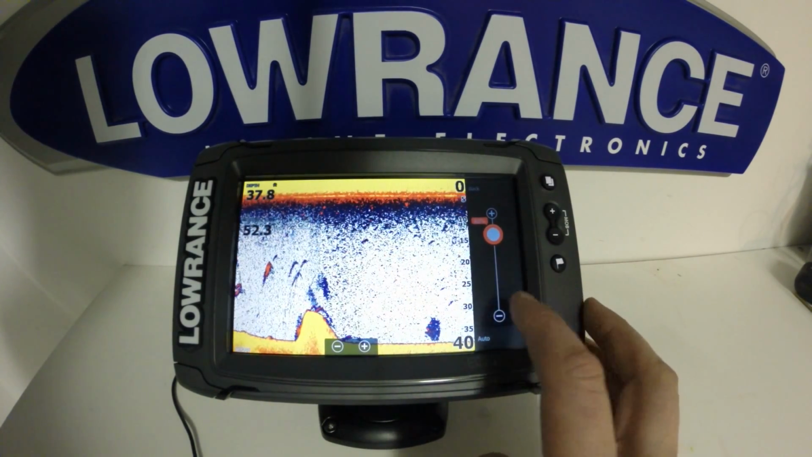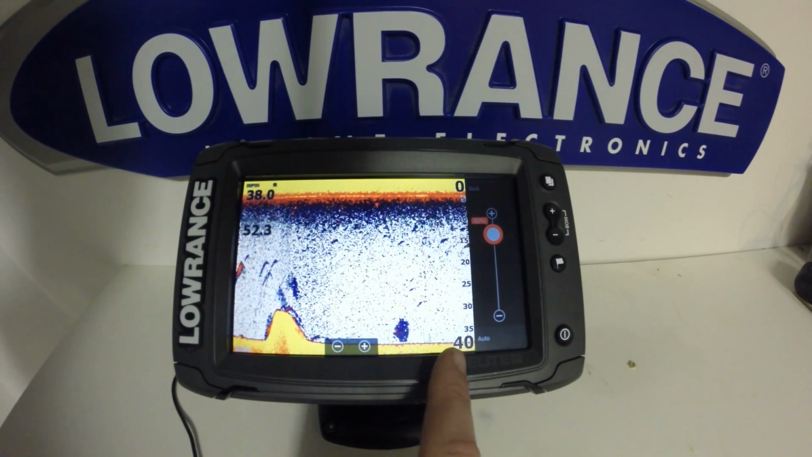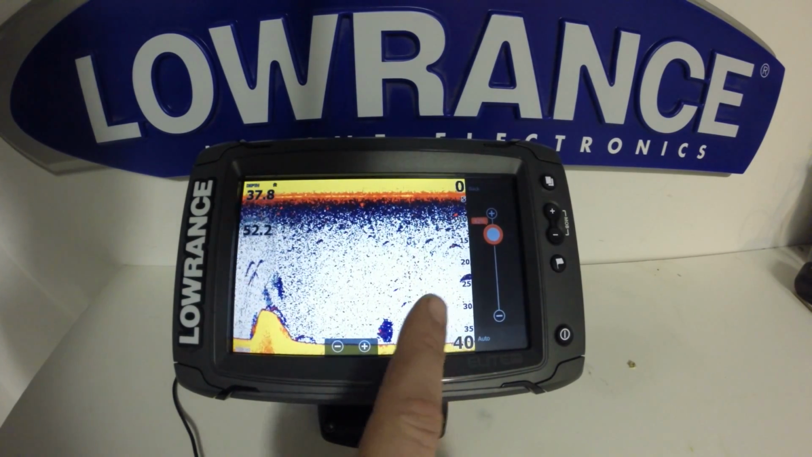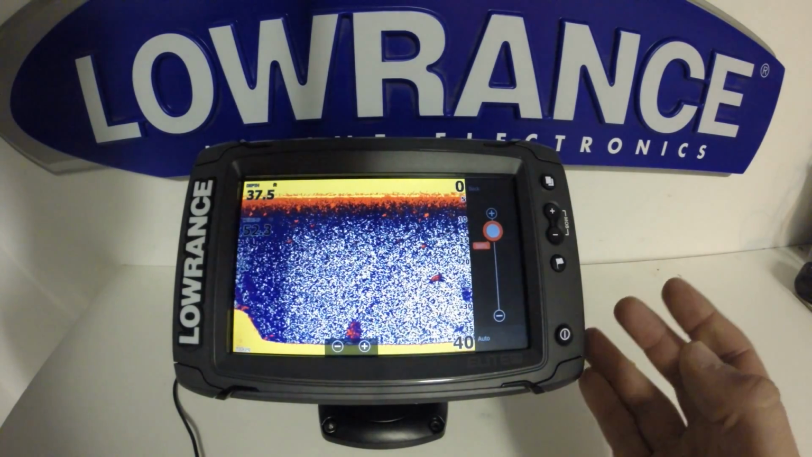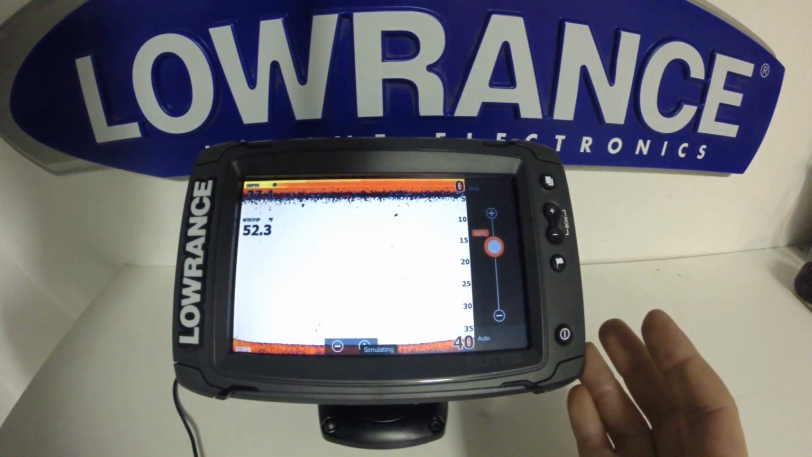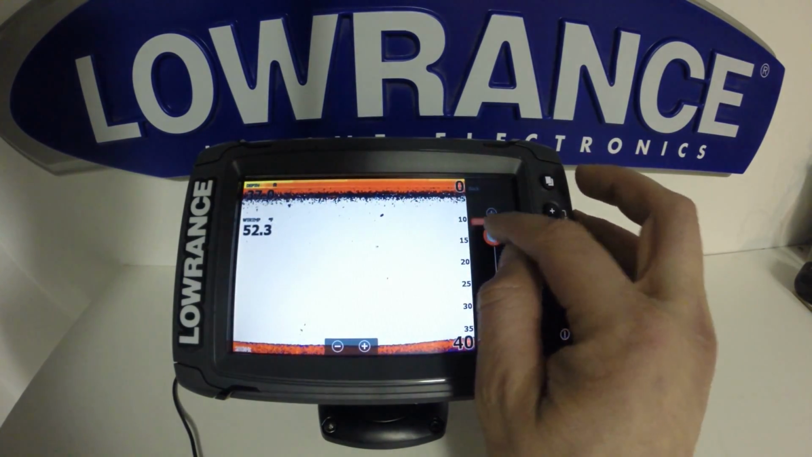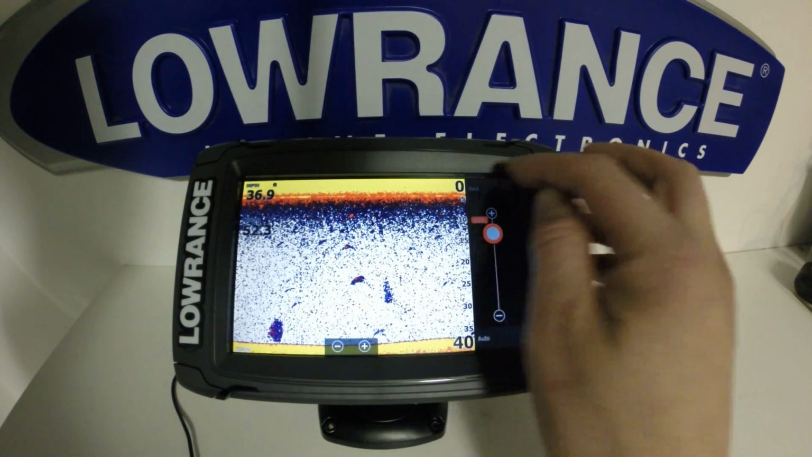Personally, this is about where I would have my unit for most fishing applications. This is going to give me the greatest fish detection, but I'm not going to have too much clutter. If I set it too high, my screen's cluttered, I can't see what I'm looking at. If I set it too low, I'm not going to mark any fish. So right around here is where I'd recommend you set it.